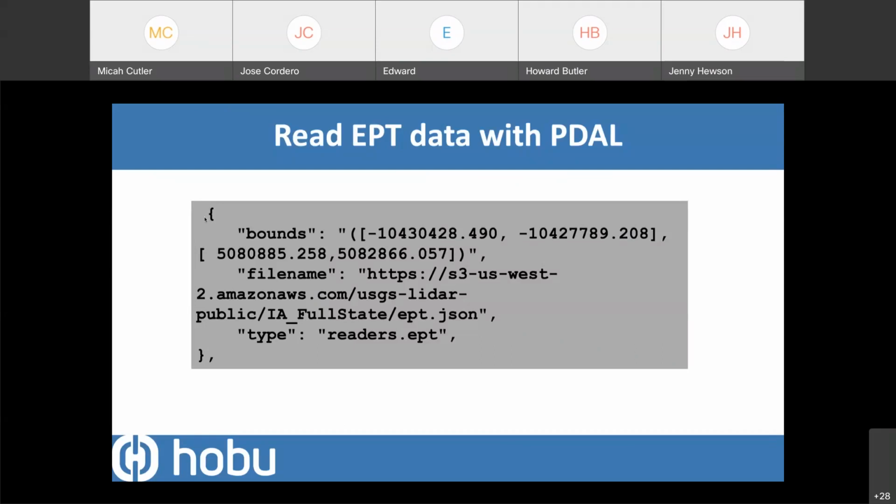There's also some command line utilities to help you do this as well. The important thing, though, is to define essentially where is that endpoint or URL. In this case, it's called a file name because that's a PDAL convention, but where we're going to reach and access that data.